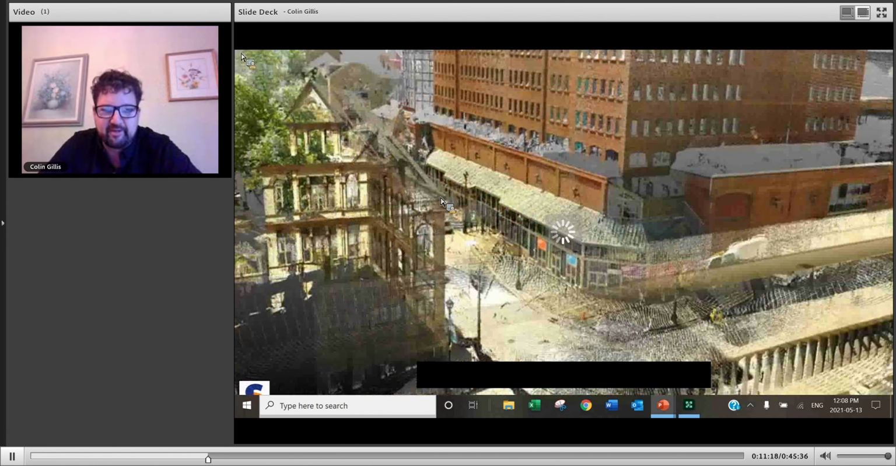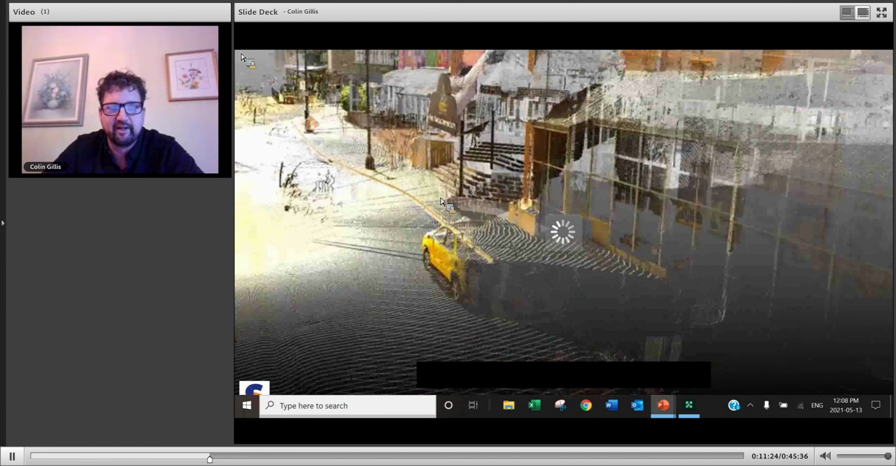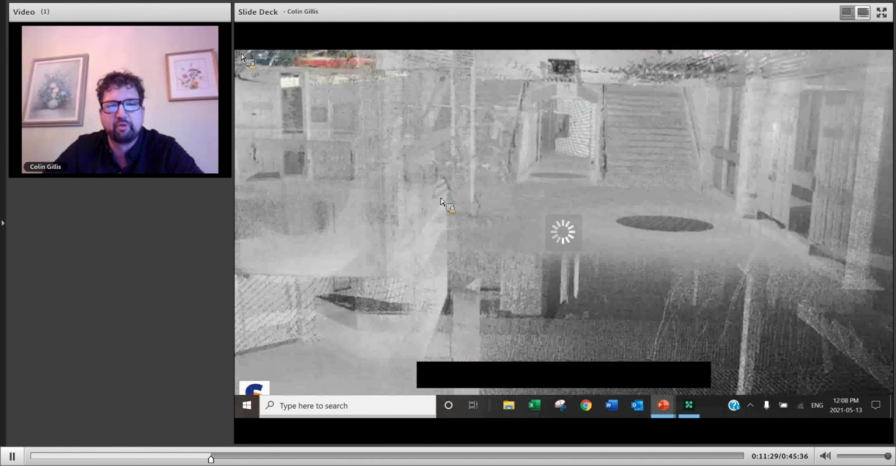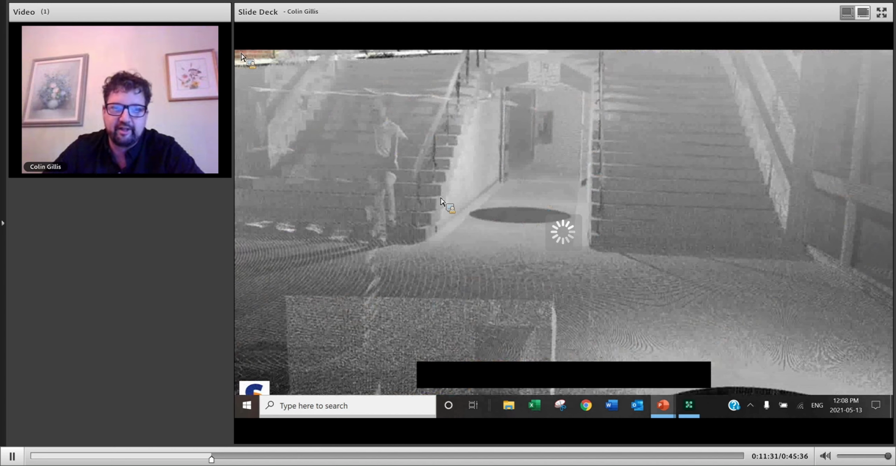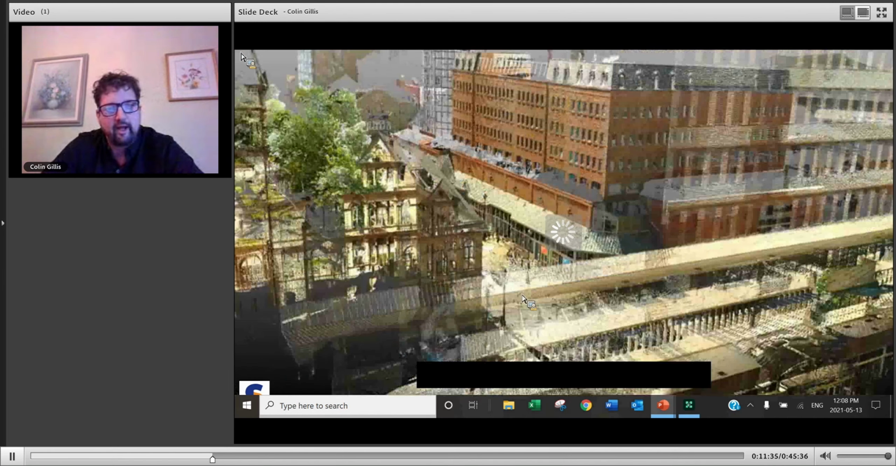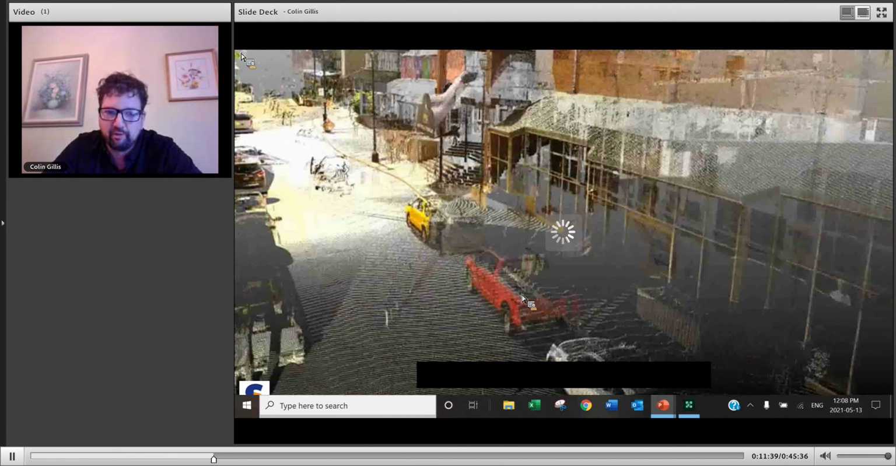This image, now some of these may play choppy. Beth and I played with this, so I'm not 100% sure how well this is playing for you, but I'll talk over it as it plays. I just thought it was a good example. It's the Grand Parade outside and then into the World Trade and Convention Center here in Halifax. So this gives you a good example on the terrestrial LiDAR side of a colorized point cloud.